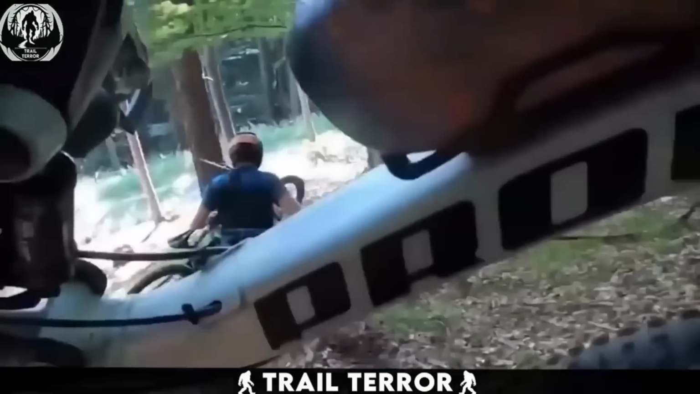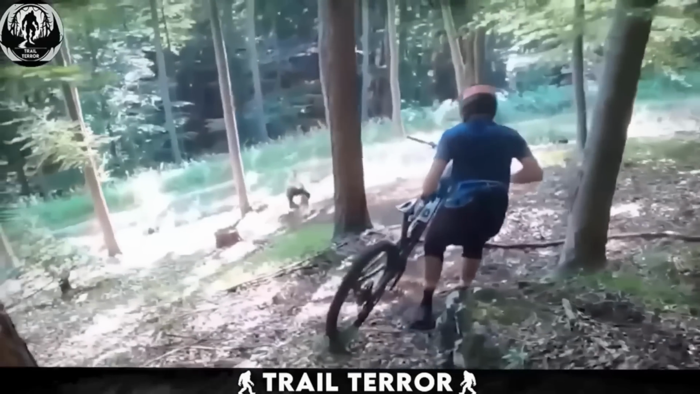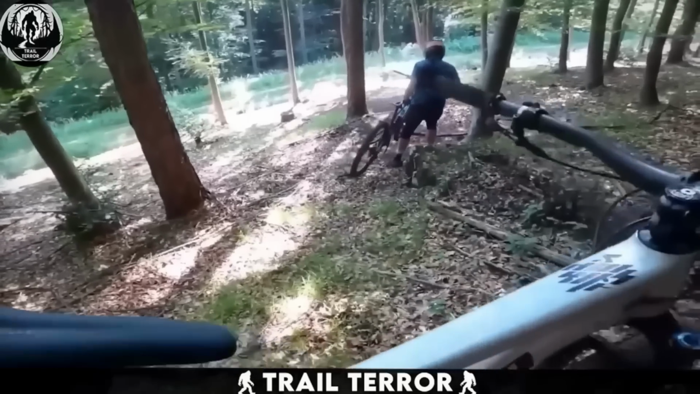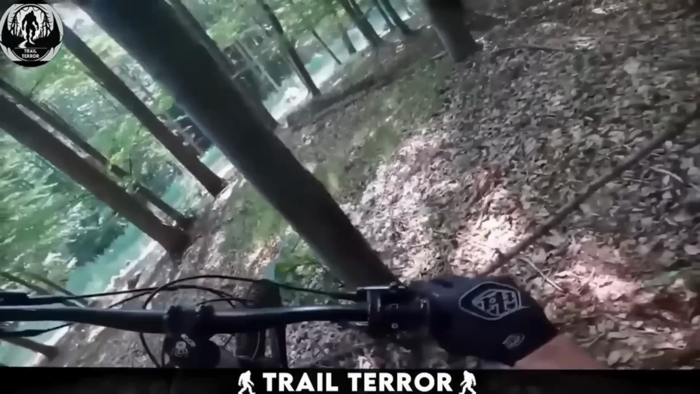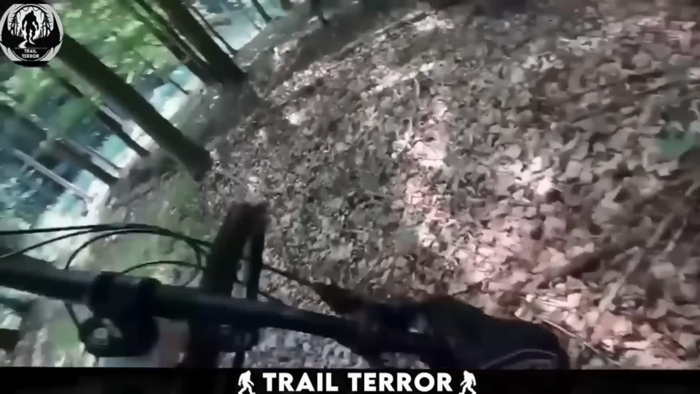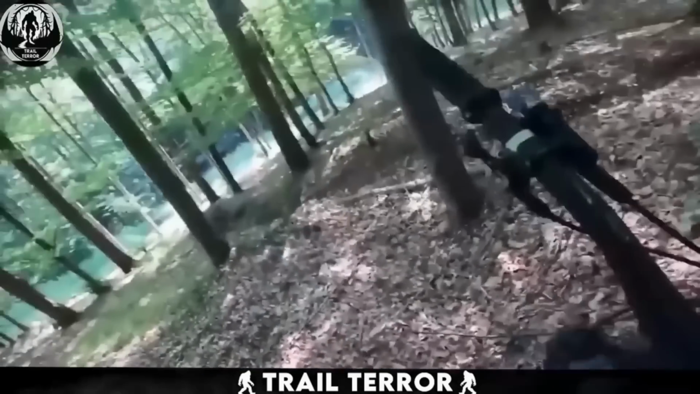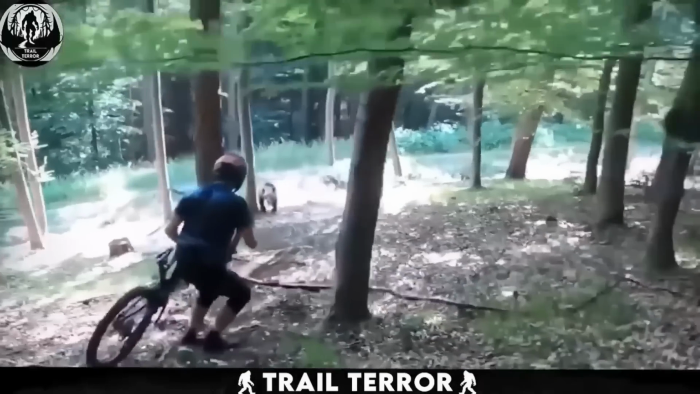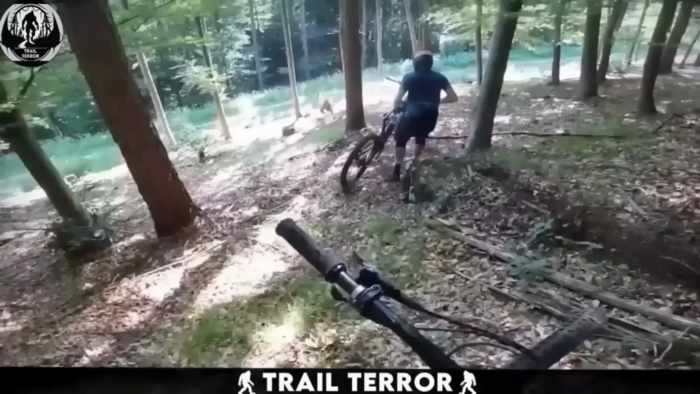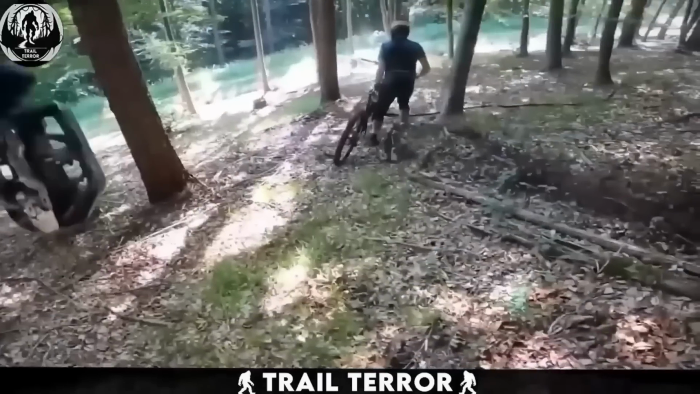With adrenaline pumping, the cyclist in front desperately tries to remove the stick from his tire while also shouting to frighten off the bear. Miraculously, their efforts pay off as the bear stops its charge inches away from the biker and retreats back into the safety of the woods. It's a close call, but the way these two handled the situation is truly impressive. It seems like they were born ready to face challenges like this head-on.